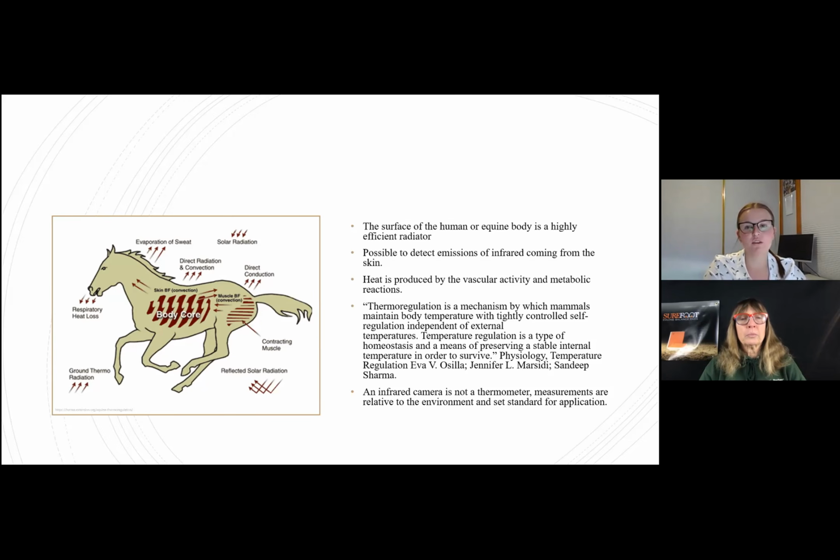Using remote sensing, a thermal imaging camera, we can map the thermal footprint of temperature distribution. Heat is produced by the vascular activity and metabolic reactions taking place in the tissue. Humans and equines must thermoregulate in order to survive.